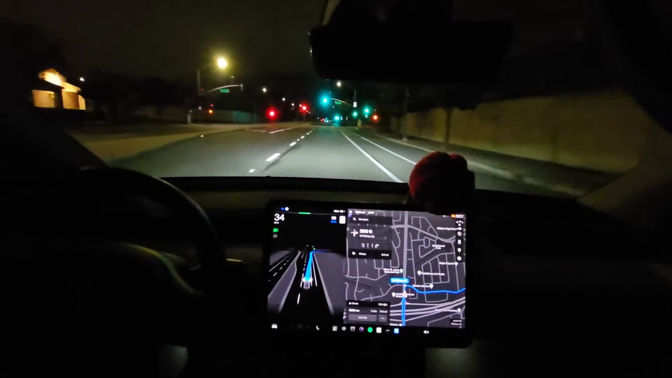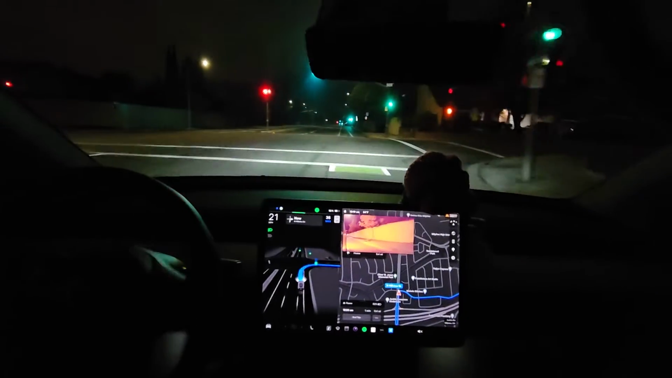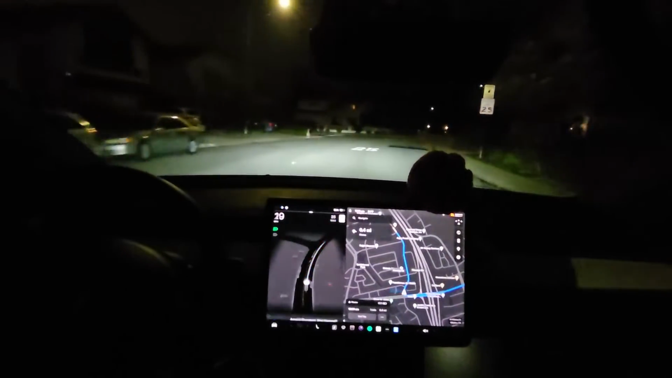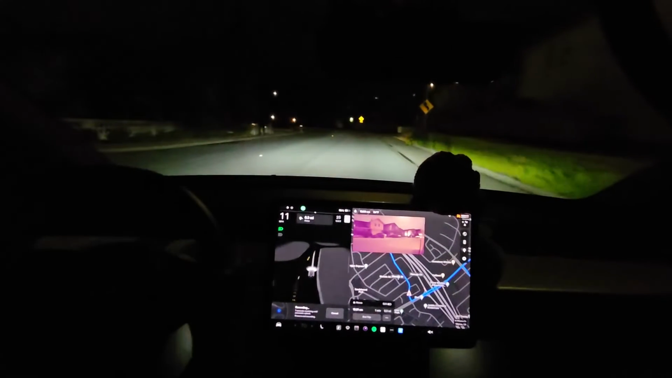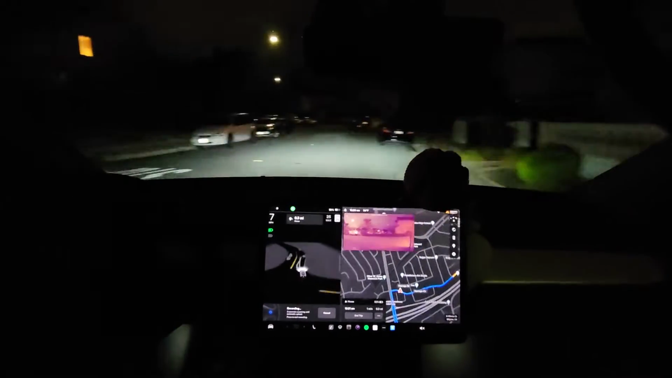Slow down. Now turn right onto North Hillview Drive. Okay, so it goes into the green. Oh, nope, that's wrong. Do you see that? It went back over to the left. So, yeah, it didn't do that right. Okay, anyways, I'm going to navigate to Great Mall.